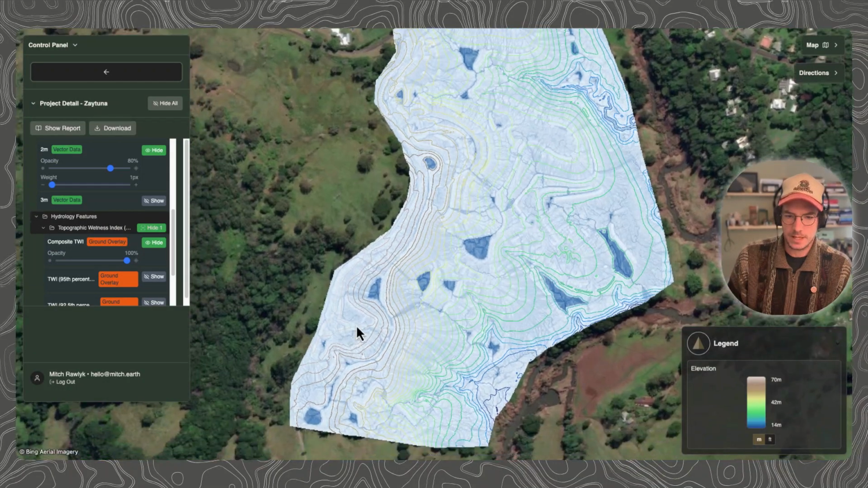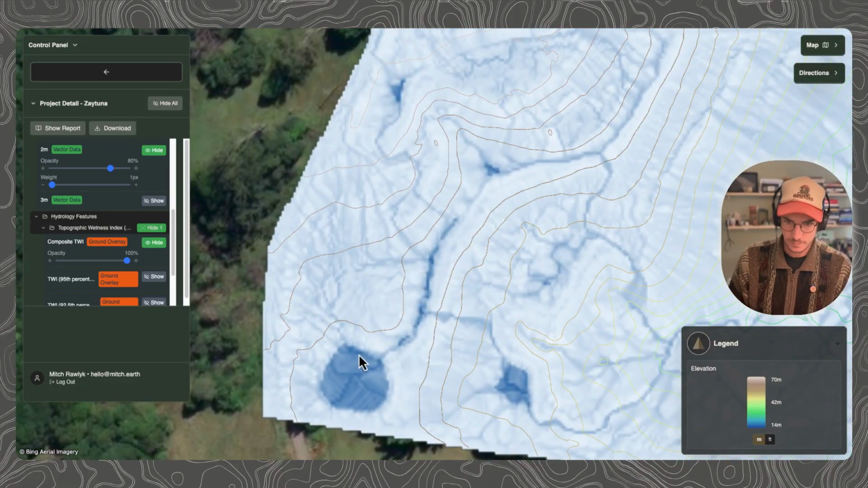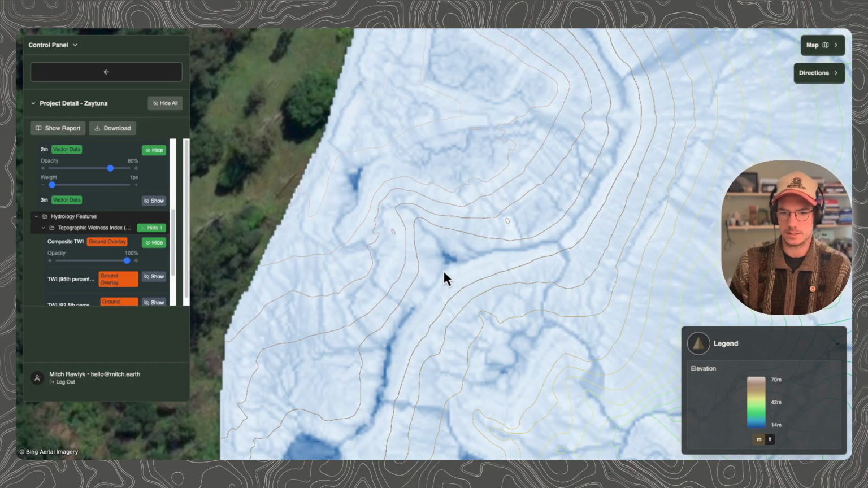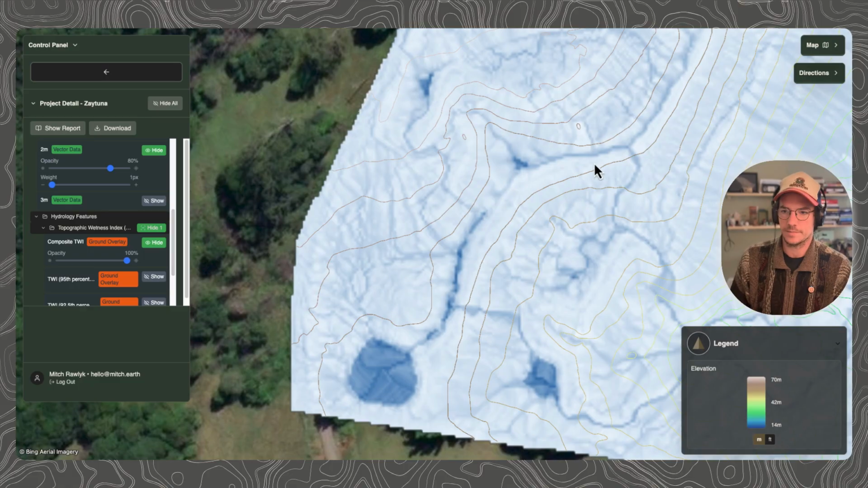And let's take a look at this particular system right here. We have a pond right here. And we can see that the topographic wetness index is highlighting some stuff right here, but it's on the contour. So this is an actual swale where water is essentially being buffered. It's being stopped from going further down the hill, and it's being stopped on this spot and allowed to percolate into the ground. So we have a pond over here and another one right here.